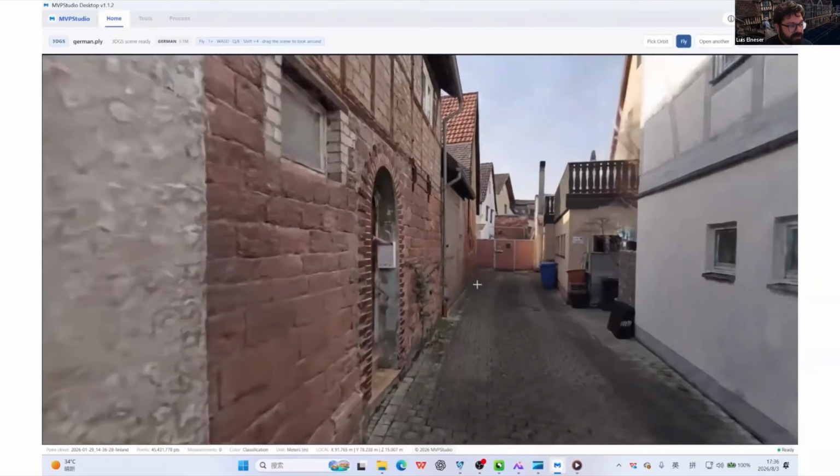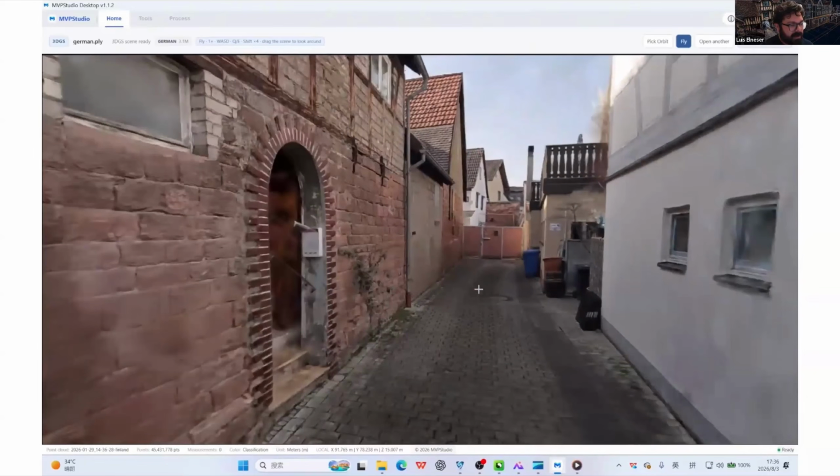So one of the differences between Gaussian splatting and the point cloud and panel spheres is that Gaussian splats traditionally don't have any coordinates behind them. But that is what we are working on, and that is the vision that we have for MVPStudio, combining all of the different capabilities of SLAM scanners and point clouds into a single ecosystem and a single software.